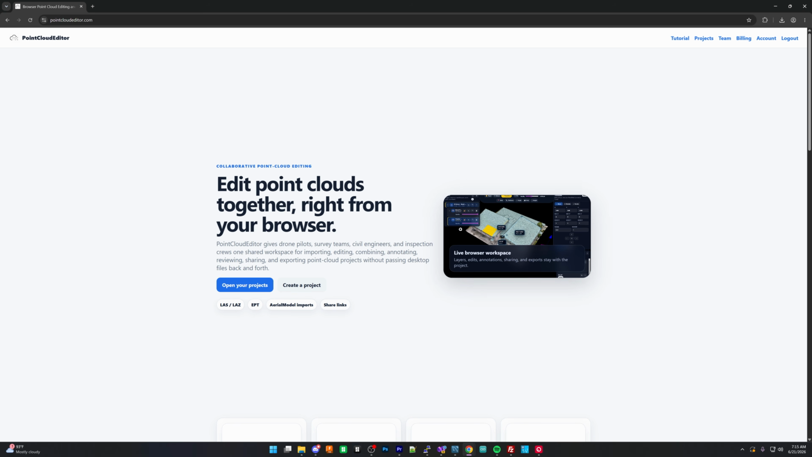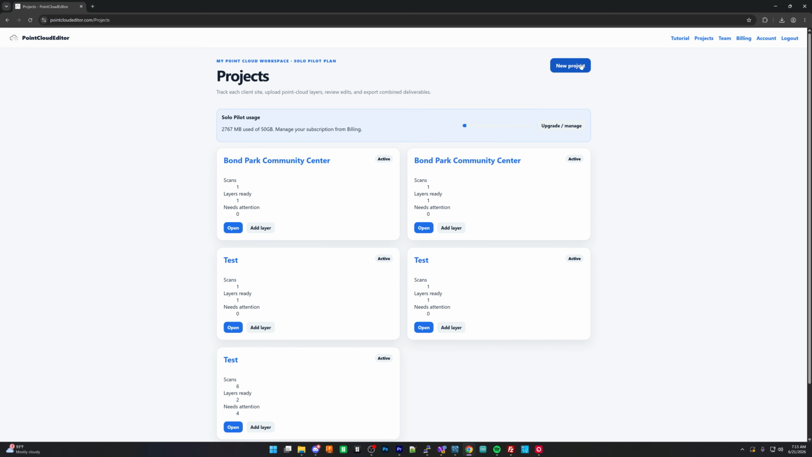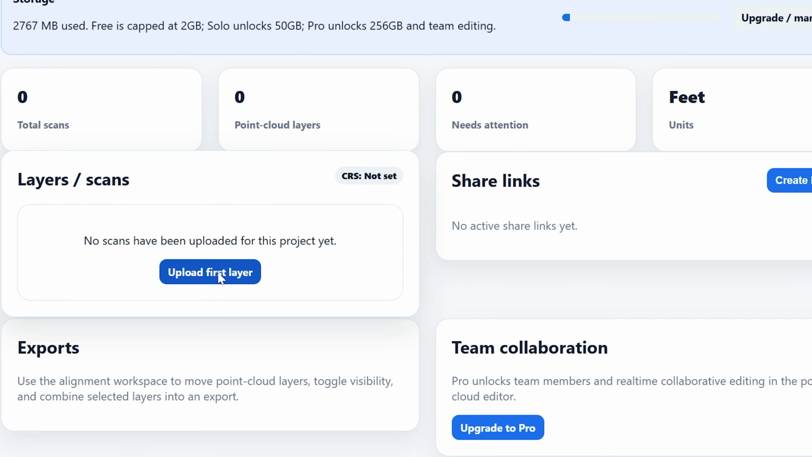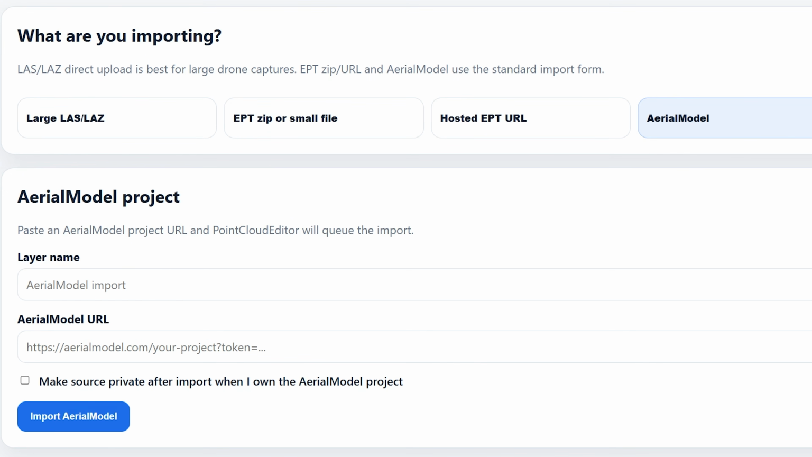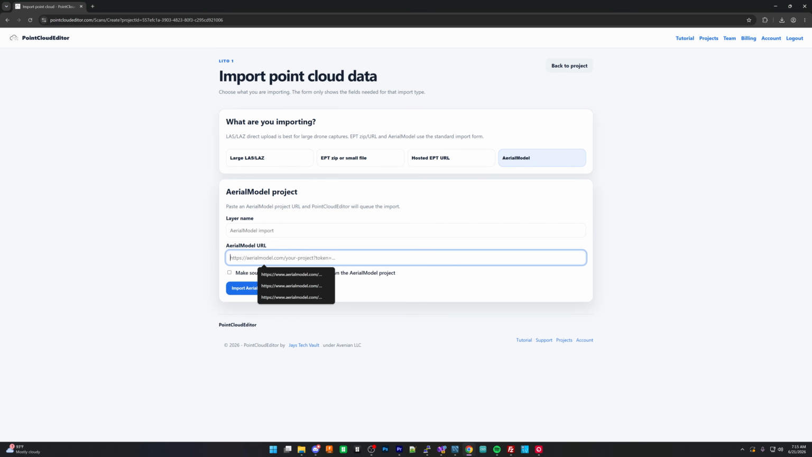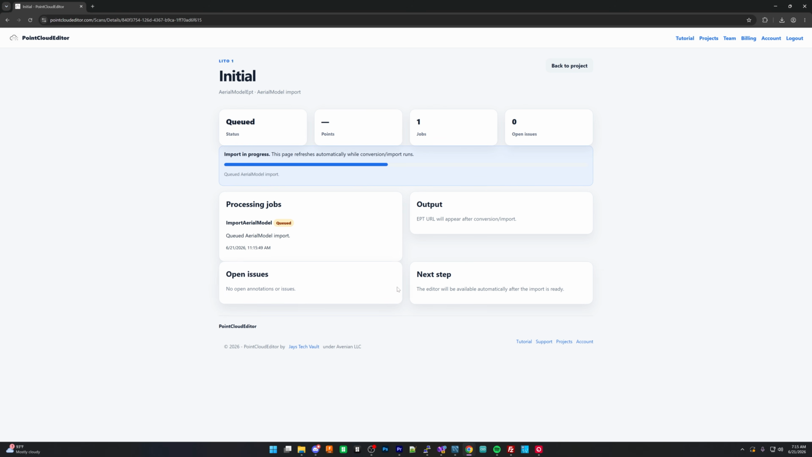So to clean up the model itself, I'm going to use Point Cloud Editor. I'm going to open this up. I'm going to make a new project and we'll call this Lito 1. Create this and let's upload our first layer. I'm going to select an aerial model project and then I'm going to come over here, copy this link and just do initial and then import this project, and then this will process in and then we'll get this point cloud directly uploaded into here and we can then start editing it.